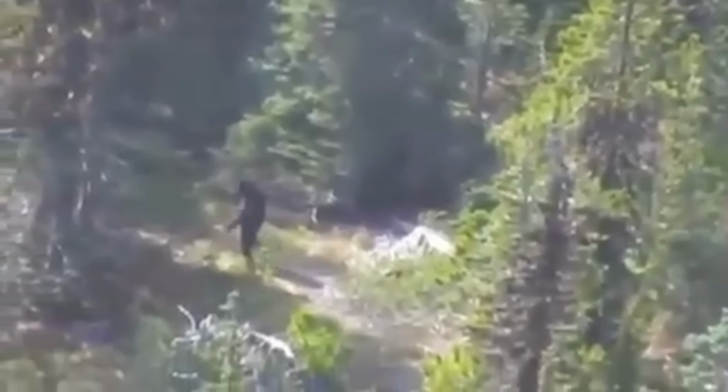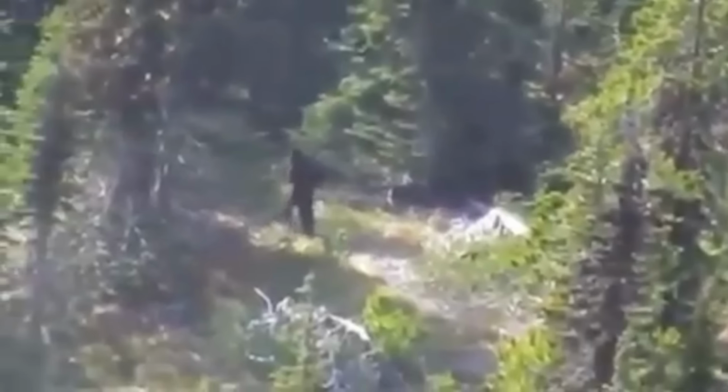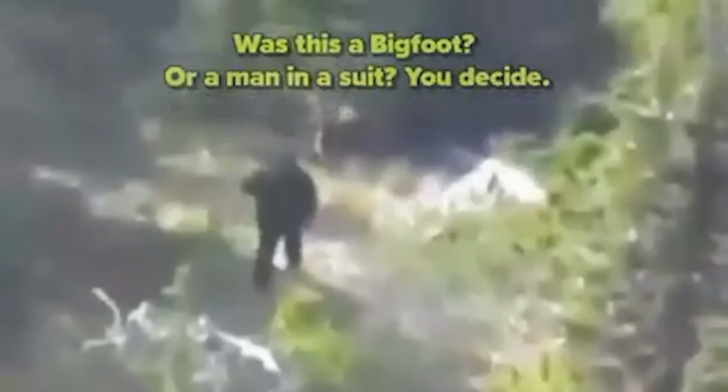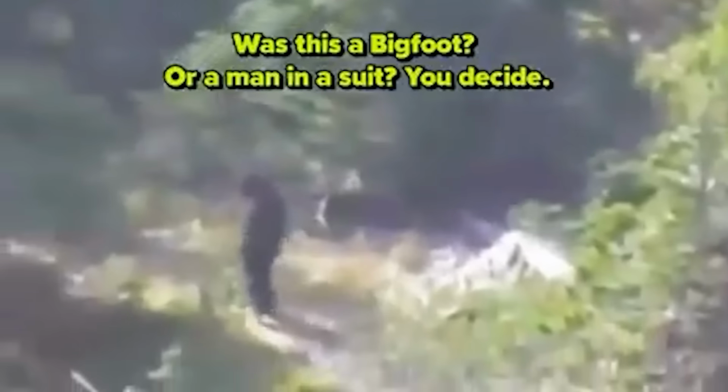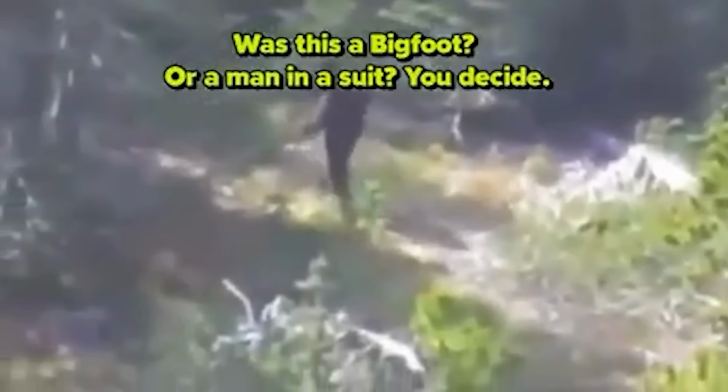It could be just a human with black overalls on. However, as the men zoomed in further, and if we slowed it down a bit, we could see that even the face was covered in black hair or something. This leads us to only two possibilities. Either it was a Bigfoot that the men accidentally captured, or it was a man in a costume trying to prank others.